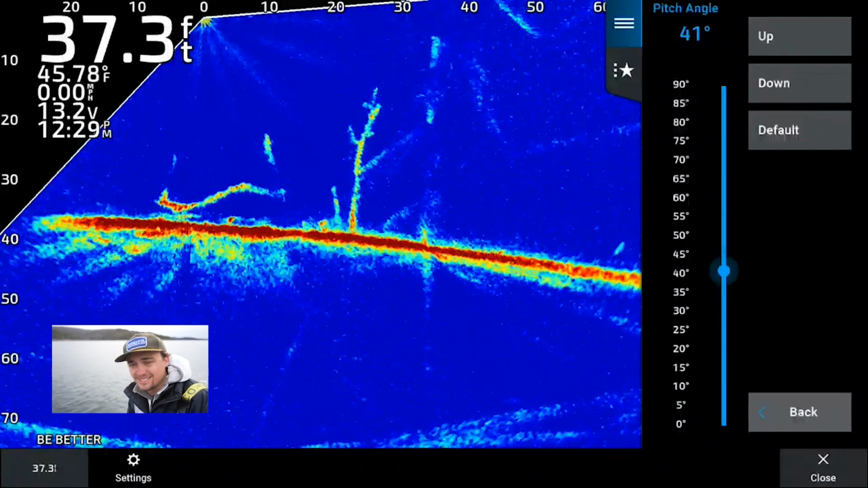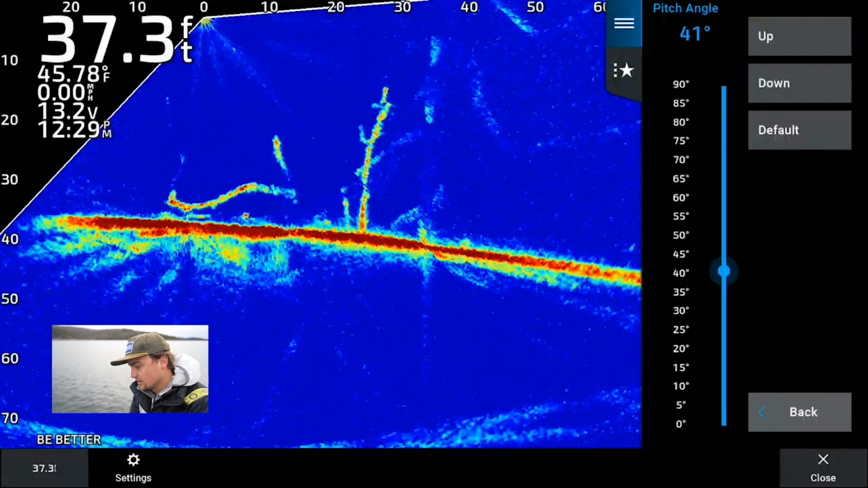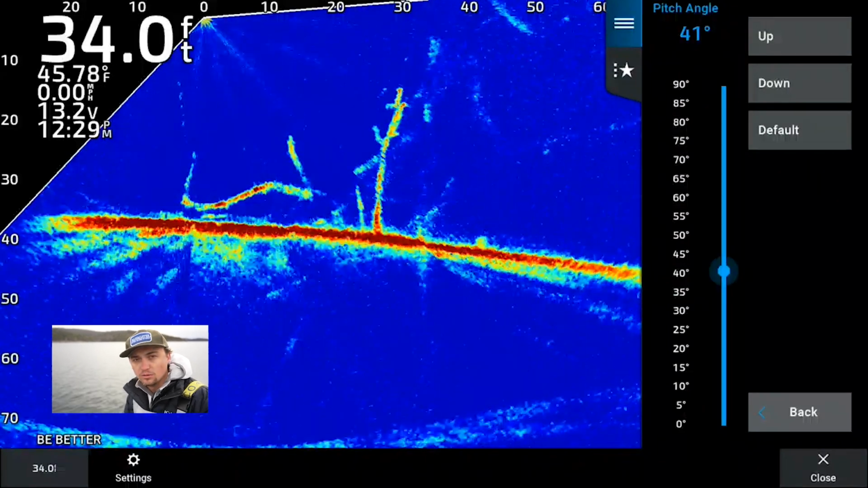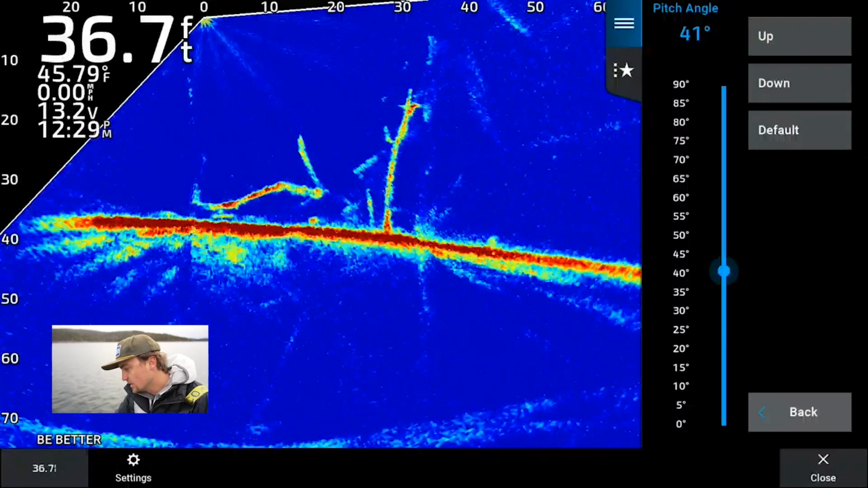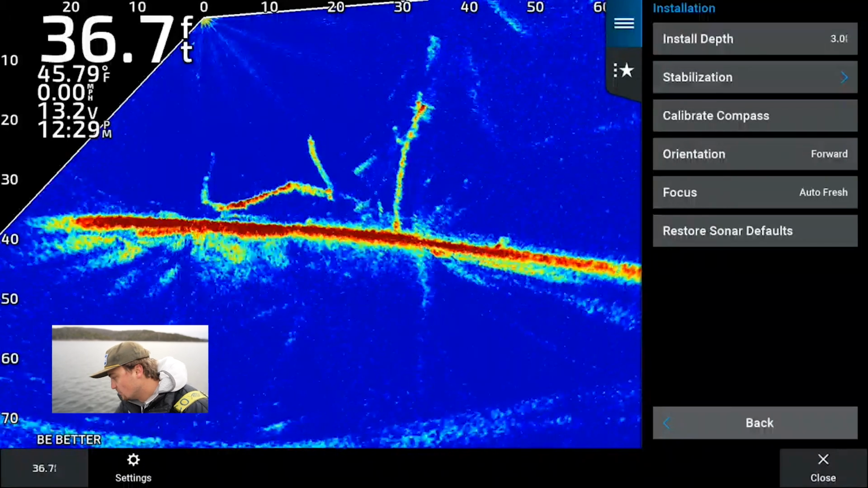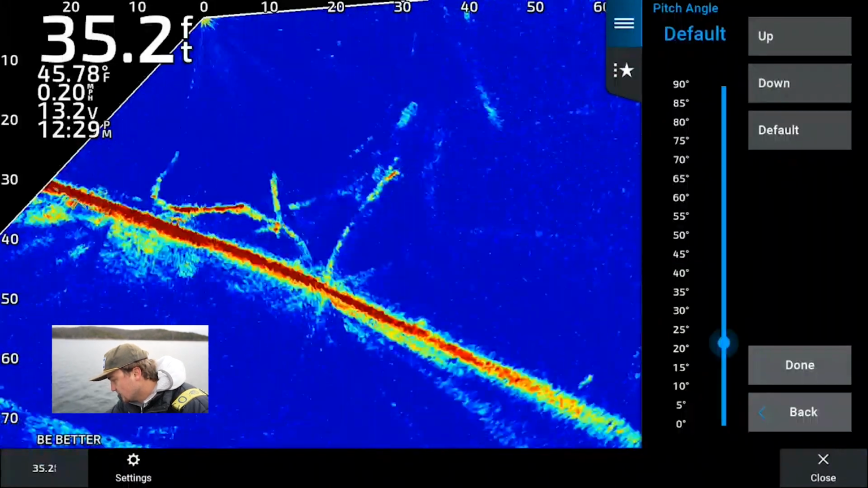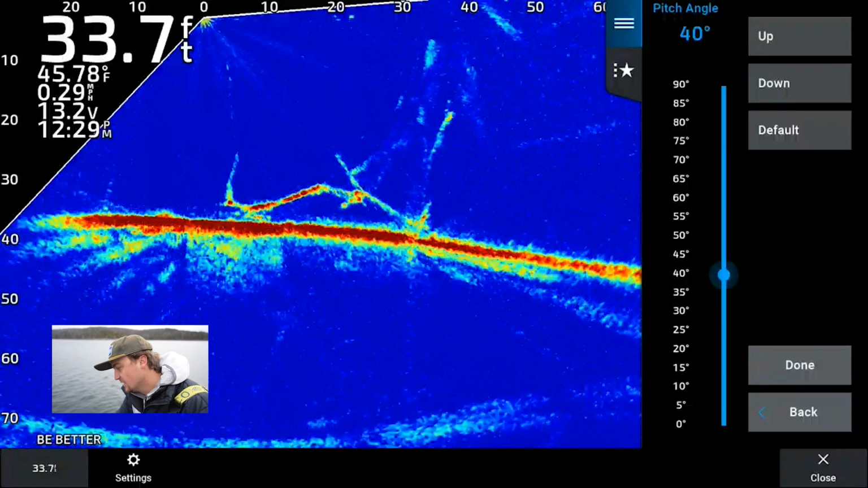And right now, mine is set at 41 degrees. Now, don't take this 41 degrees and automatically apply it to your boat, because it's going to be different depending on where your transducer is mounted, whether it's on the trolling motor or a different mount, or if it's higher up on the trolling motor or lower, and you can change that with the install depth also. But what this pitch angle does is moves the graph up and down. When you're casting at fish that are high up in the water column, it is really nice.